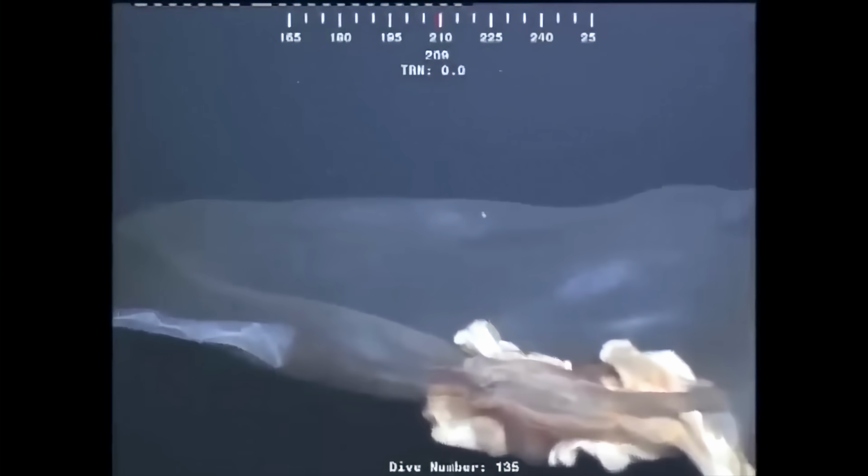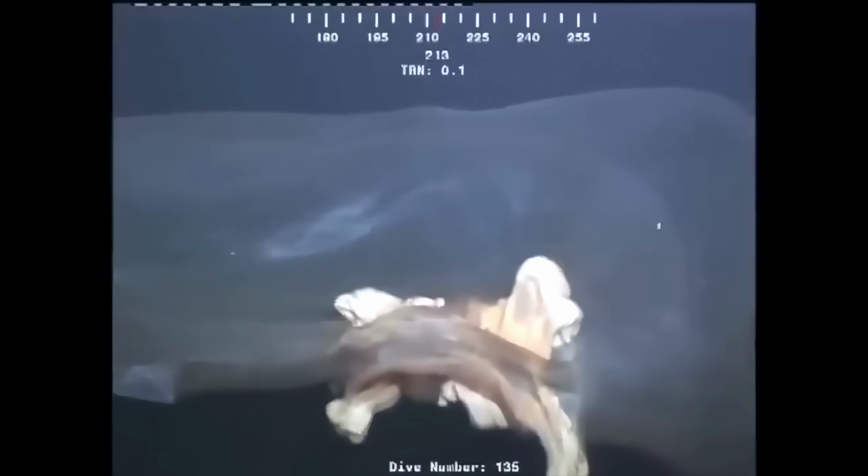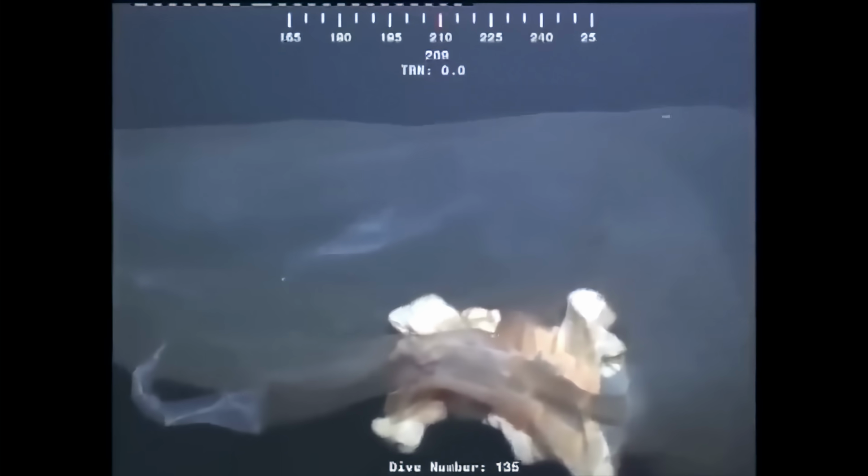What about when this thing dies? Is it gonna wash up on shore? Will it just get eaten before it even gets to shore? Is it just held down in the depths? That's an interesting thought. I wonder how many things that are at this depth ever even make it to the top without being eaten as part of the food chain.